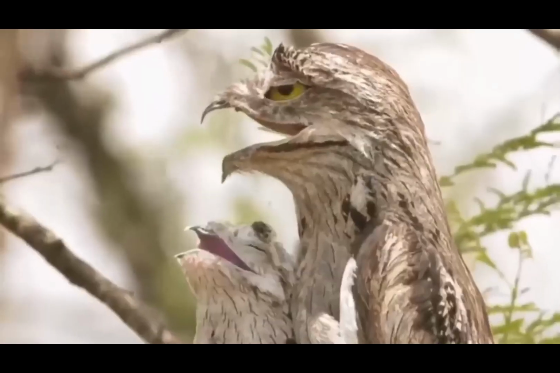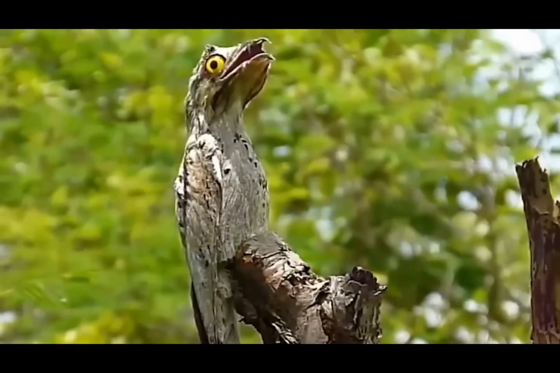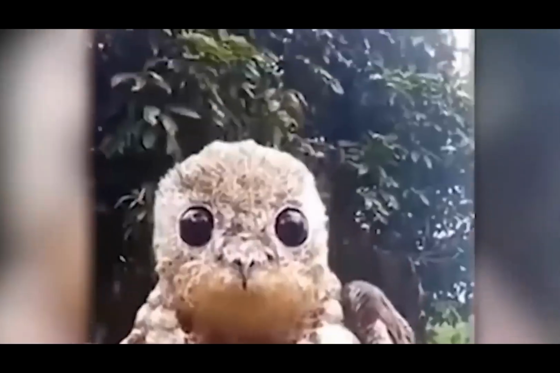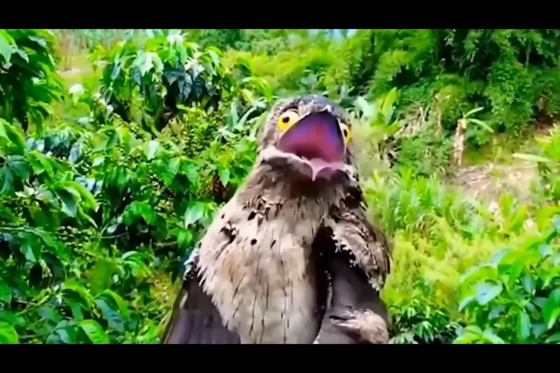The most terrifying call is said to be that of the northern potoo. But, well, they are more famous for their facial features than their voices, I suppose. Of course, those googly eyes are going to be the ultimate meme material. Do let us know what you guys think about these creepy birds.